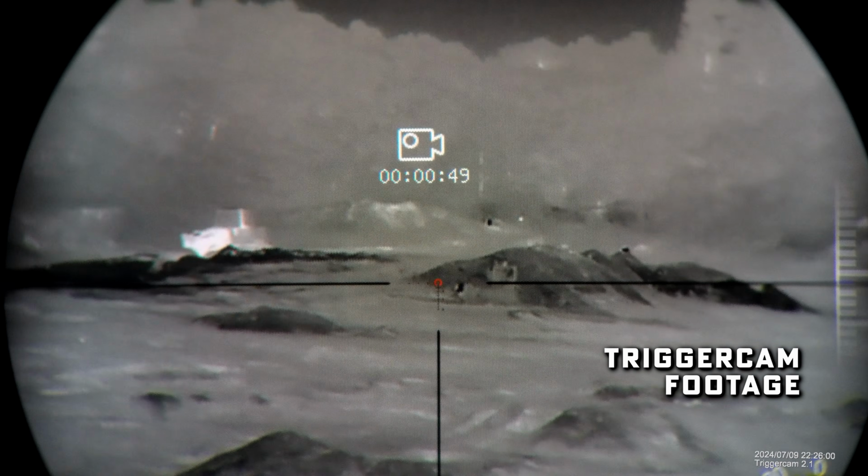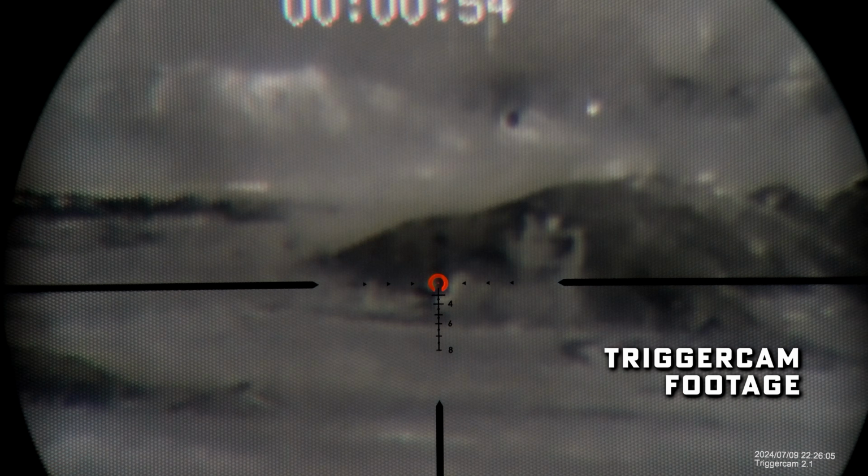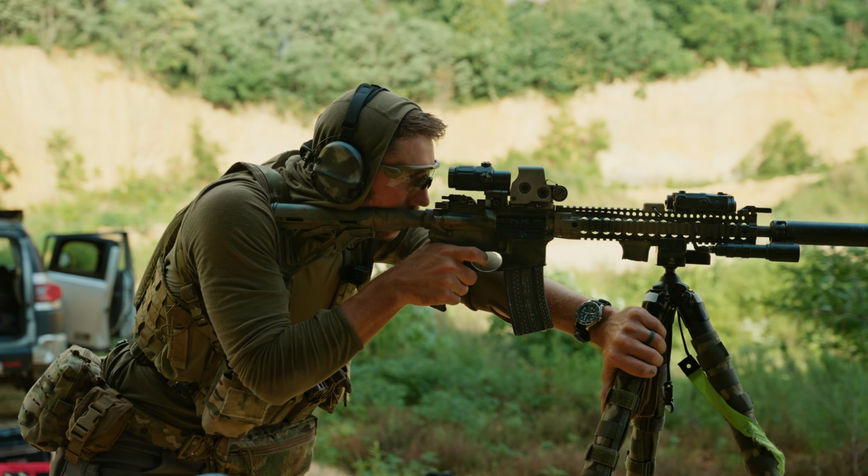So with the limitations of magnification in mind, what if you just don't have a magnified optic and you're running this through just a red dot or a holographic sight like an EOTech?